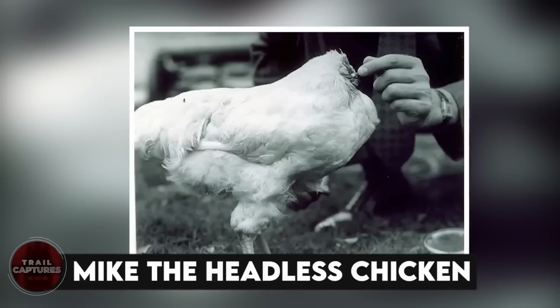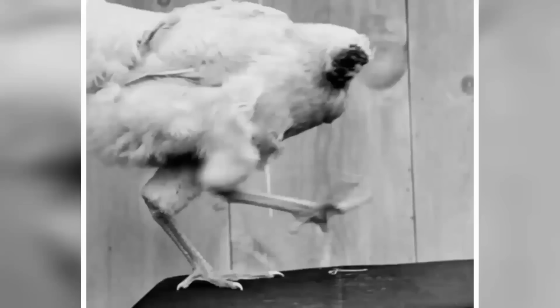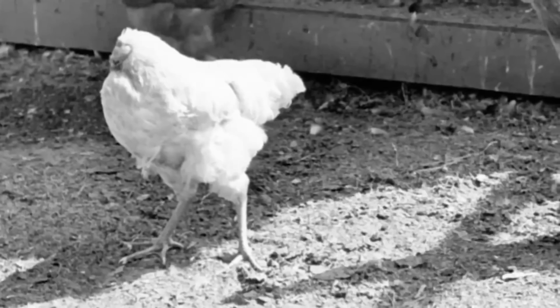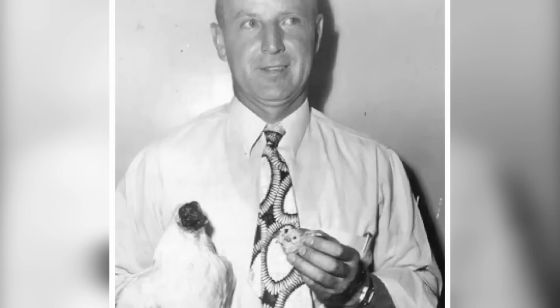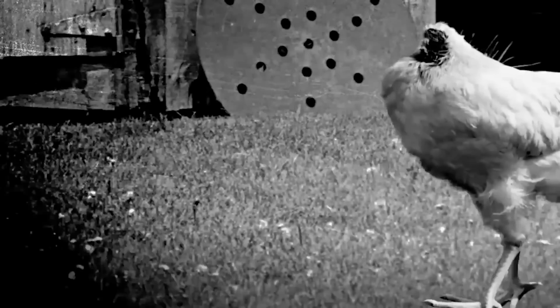Mike the Headless Chicken. It is very brave of you all for sticking with this. Believe me, some more disturbing shots are yet to come. Have you ever seen a headless chicken? Yes, this is Mike, a headless chicken. It has not only survived a month or two, but has successfully lived up to 18 months. Isn't this spine-chilling? A chicken with no head has lived up to the age of a normal chicken. Told you this is gonna be crazy.